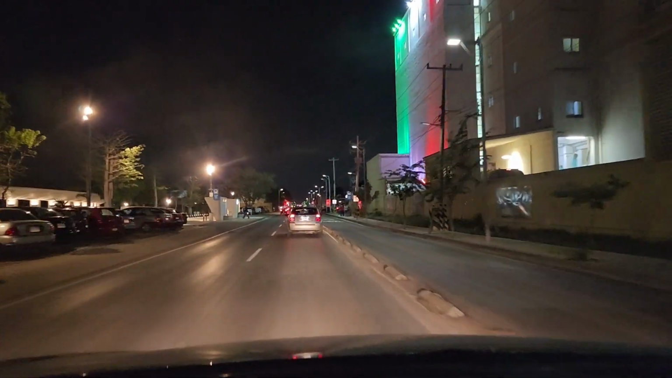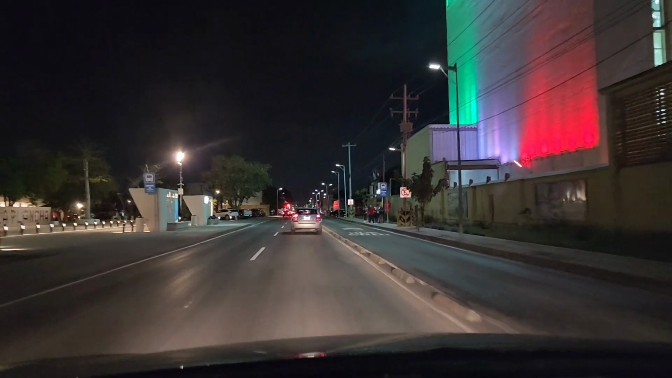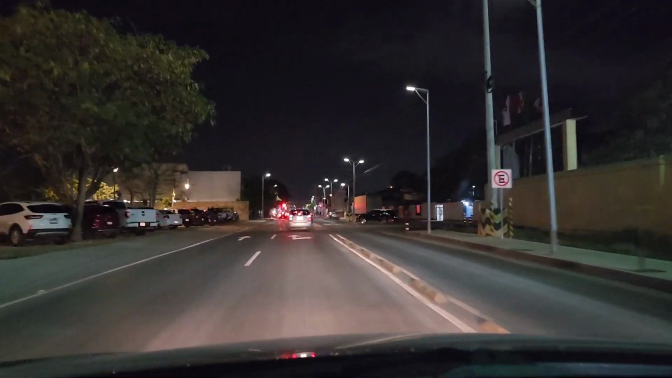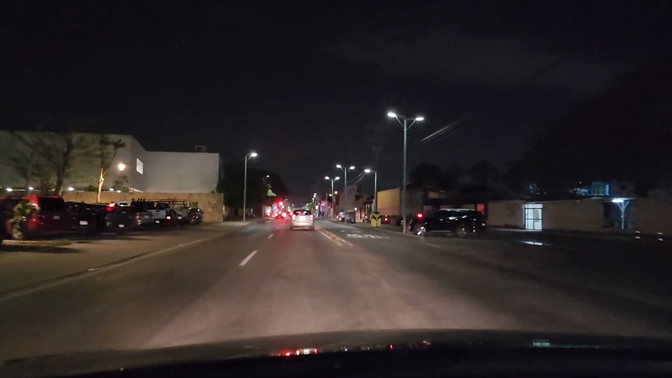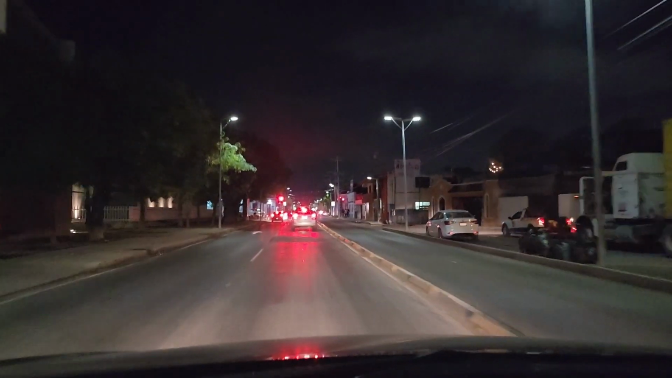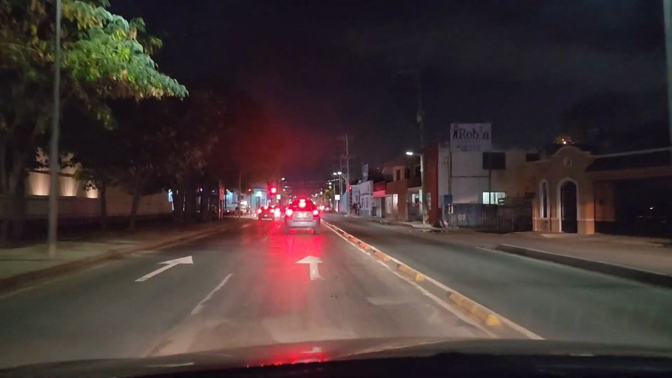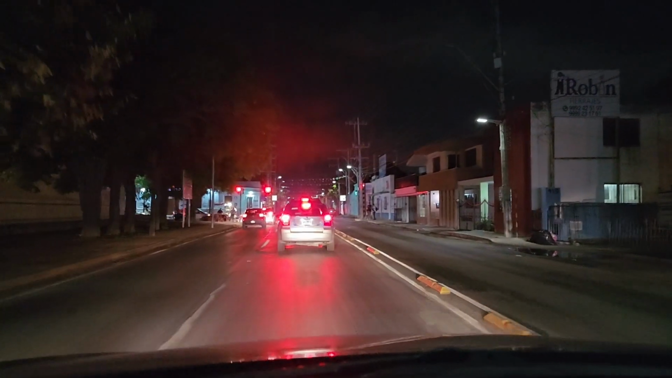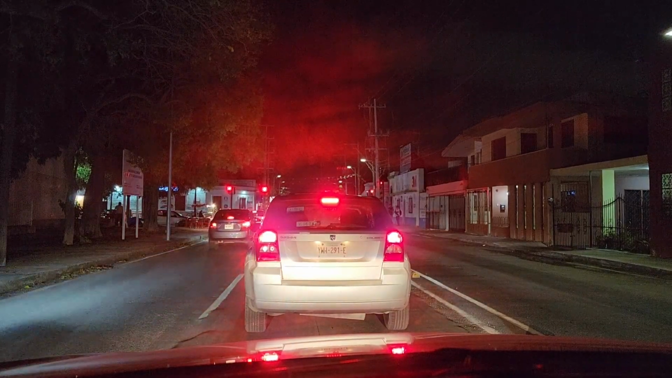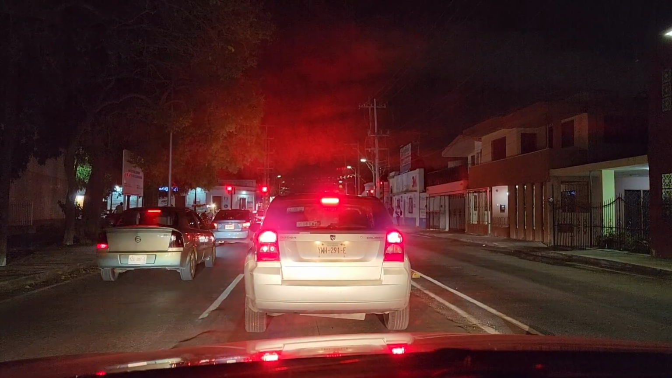The park is open. All these cars parked on the left-hand side, those are the spots for La Plancha Park. And that park is open 24 hours. It's a huge park. I think it's 10 miles in radius. Not 10 miles radius, 10 miles square. 20 kilometers, so yeah, around 10 miles square, according to their website.